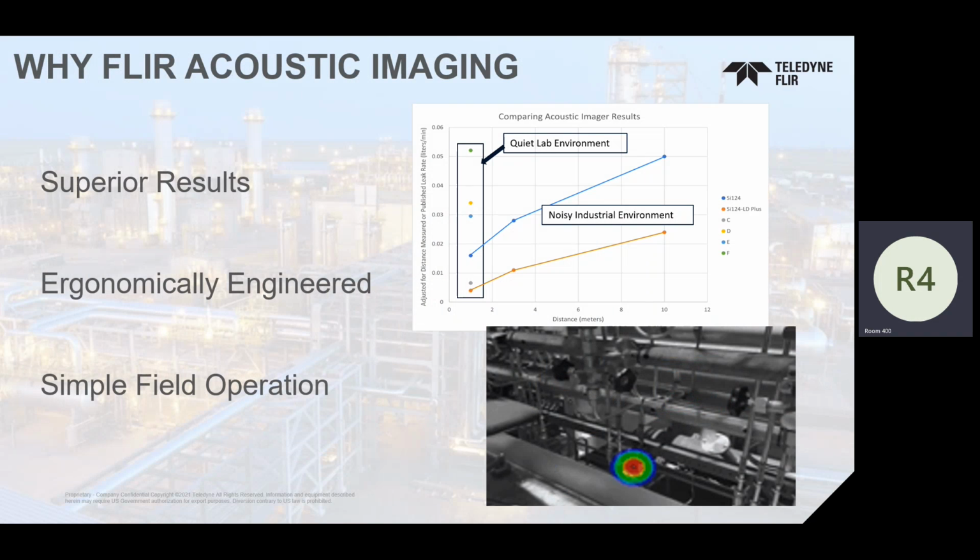As we look at acoustic imaging, why would you look at FLIR? We did some third-party testing. We had a company saying, you know what, there are all these acoustic imagers out there, and we want to test yours with everybody else. We just launched, I think today, a new camera called the LD Plus. I won't say what other manufacturers there are. This is the one launched today.